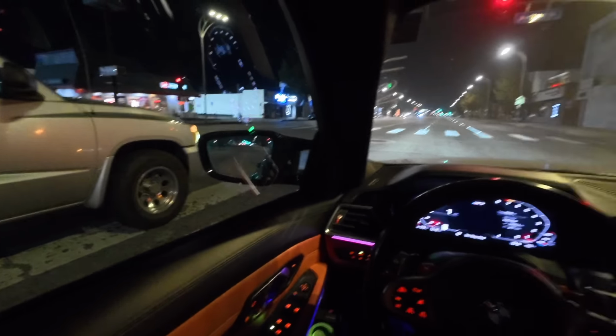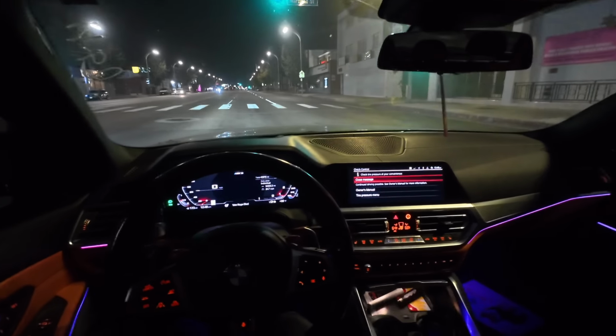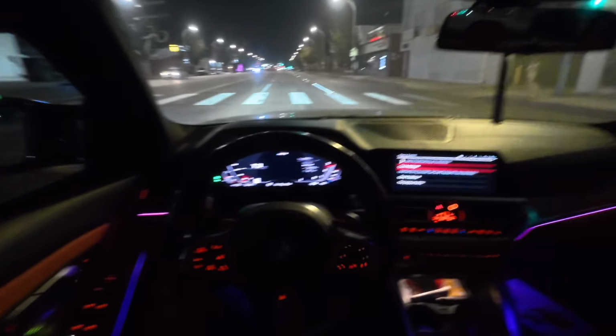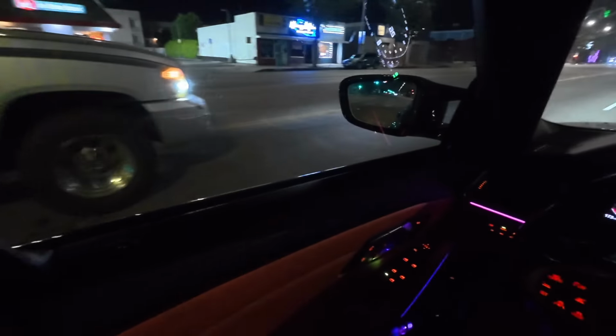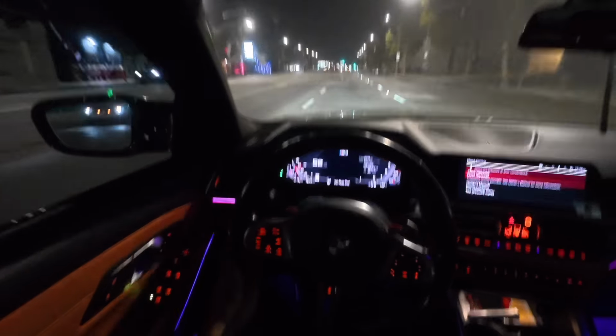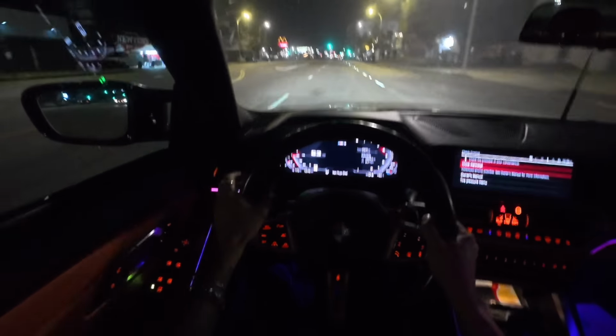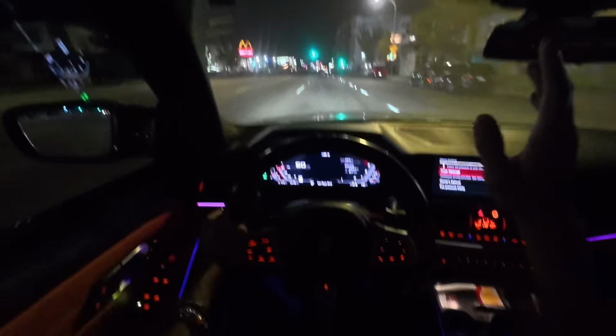He hit the brakes on that shit. Yeah, what's up with this light? What is that? It's ridiculous. He's racing me.